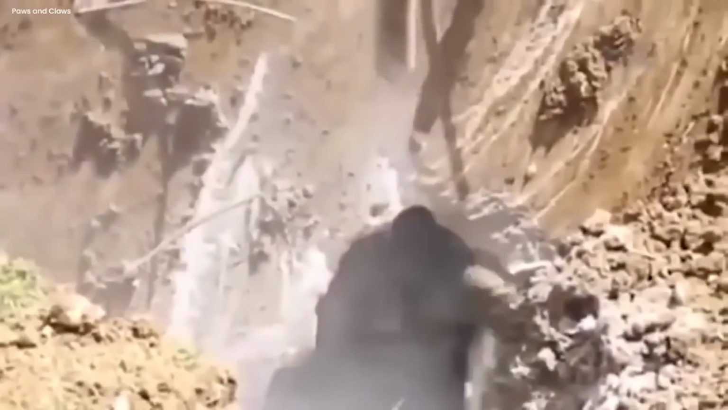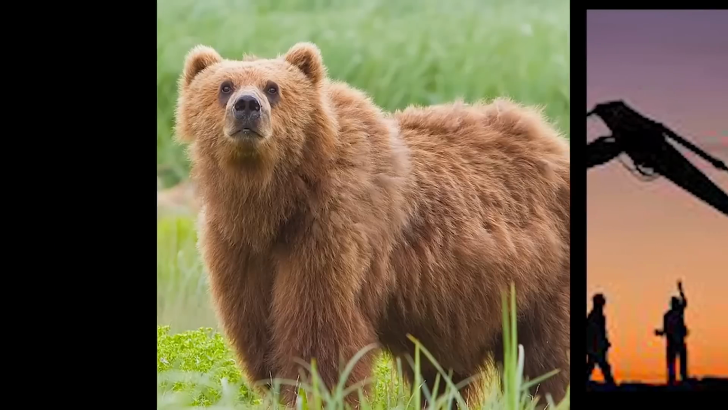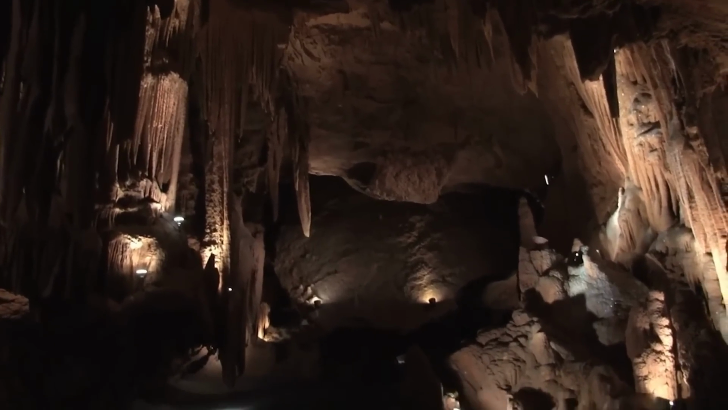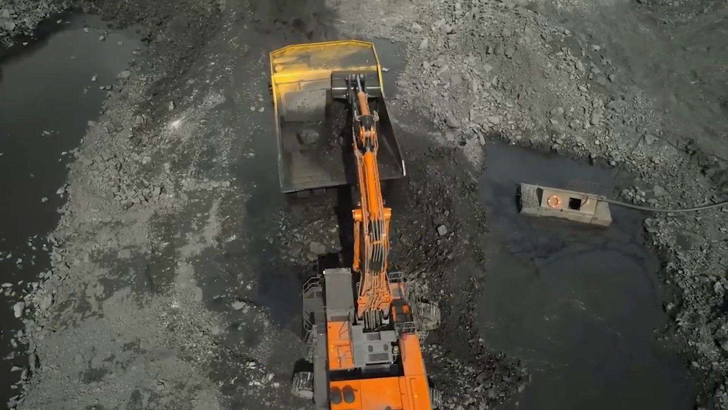Sleep-deprived bear. The video captures a rare and startling encounter between a hibernating bear and a construction crew. The scene is set in a remote area where a large cave is located. The construction crew is working on a project that requires them to dig with a heavy machine near the cave.